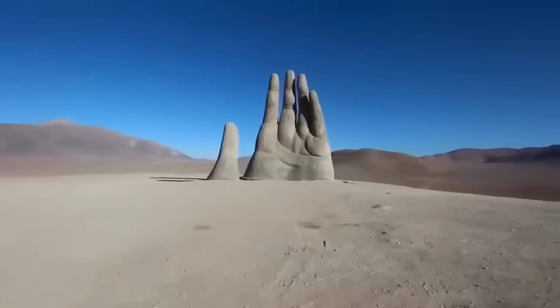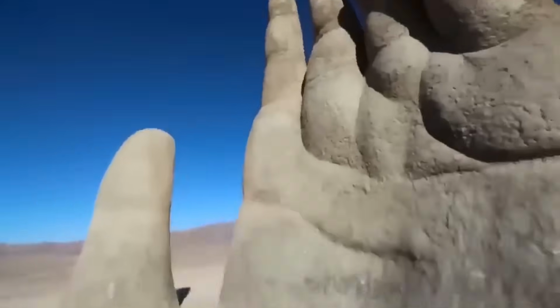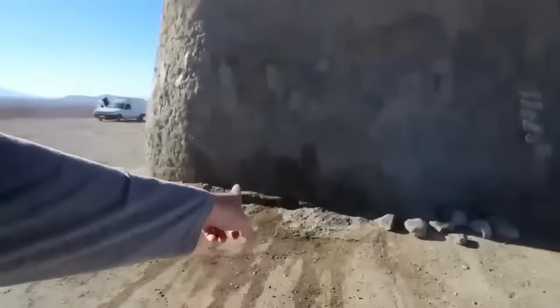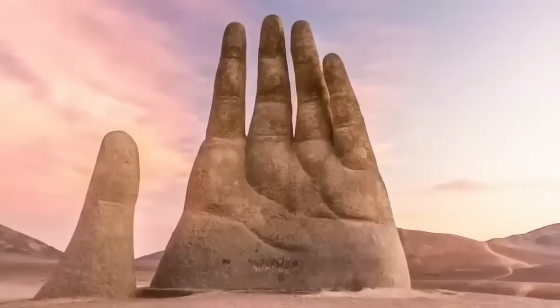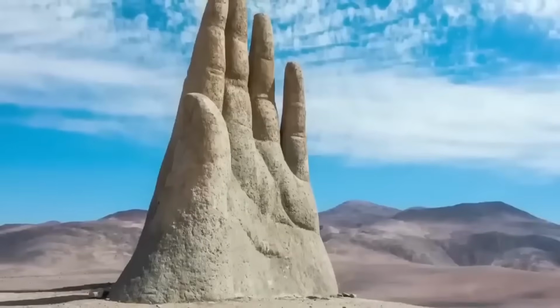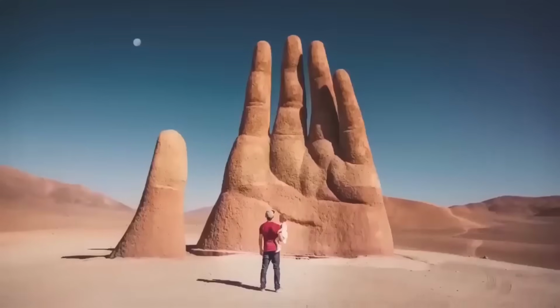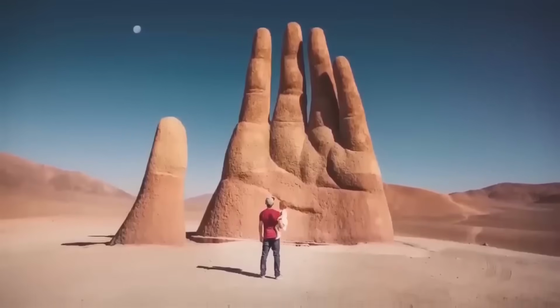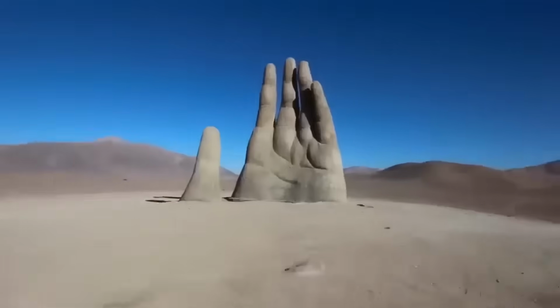The Hand of the Desert is truly an impressive sight, both in its size and location. Its mysterious presence in the midst of a vast desert landscape adds to its allure and makes it a must-see destination for travelers exploring the region. The fact that it was created over 40 years ago and still stands as a remarkable work of art is a testament to the skill and creativity of the Chilean sculptor who crafted it. And this video happened to have captured the best possible view of it.